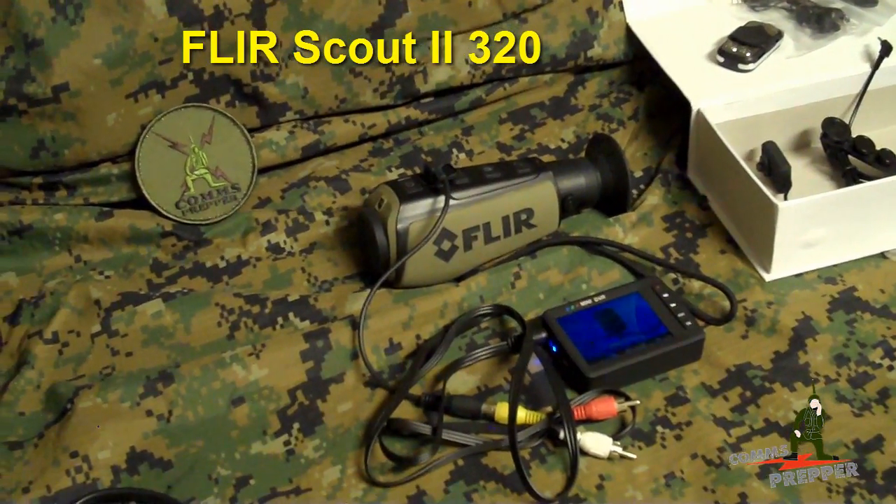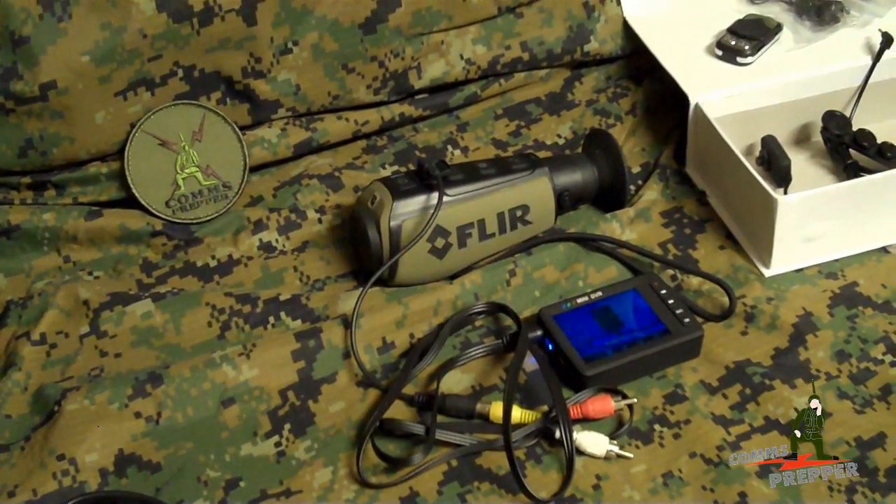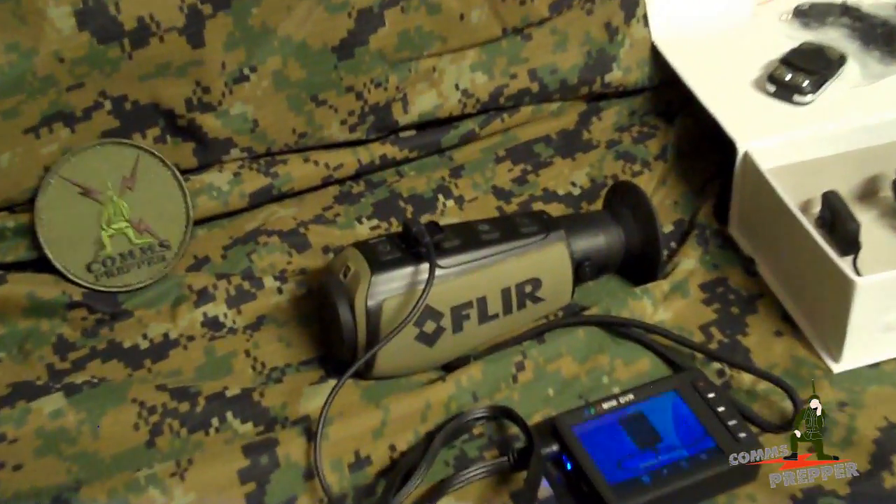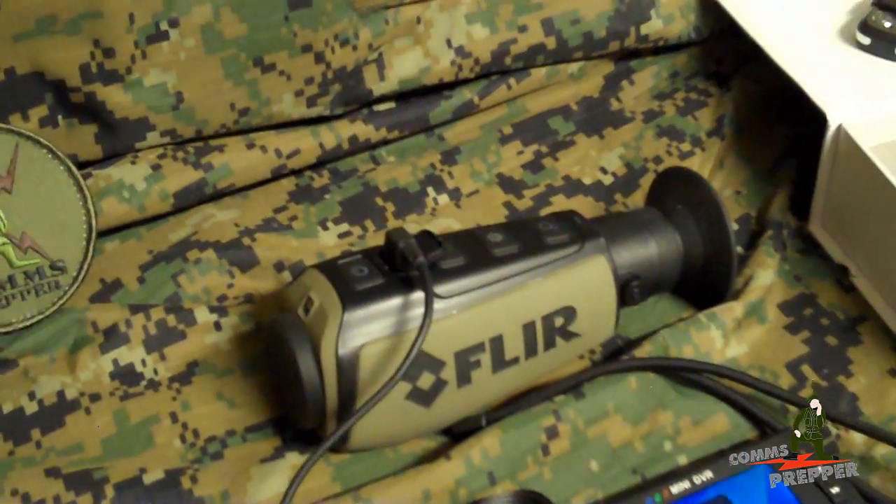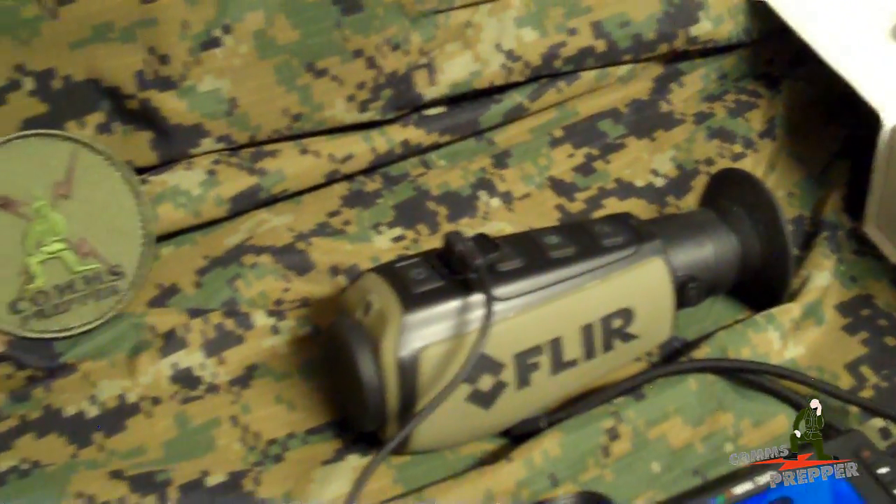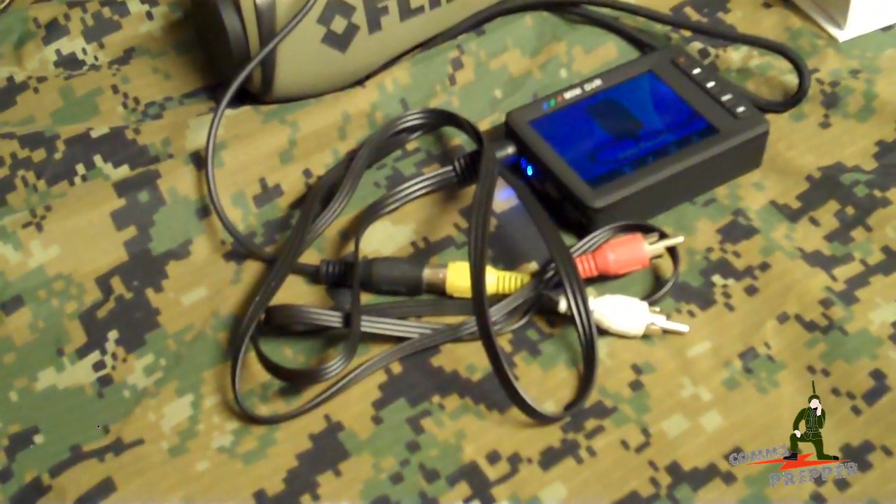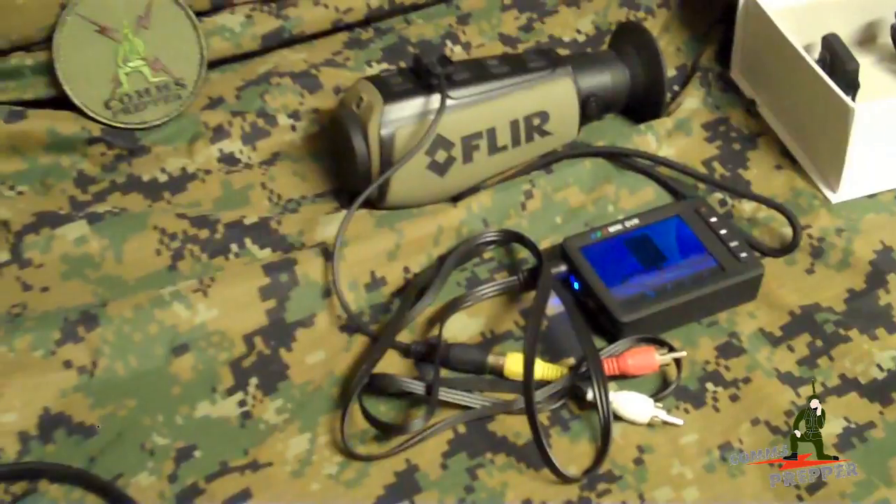There's also a Model 240, but in the 320 model there's a way to actually capture the output video through the USB port in the top of the unit. And when FLIR ships you the unit, it comes with an external cable here that connects to that USB connector and has an RCA composite video female adapter on the end where you can connect it to an external device